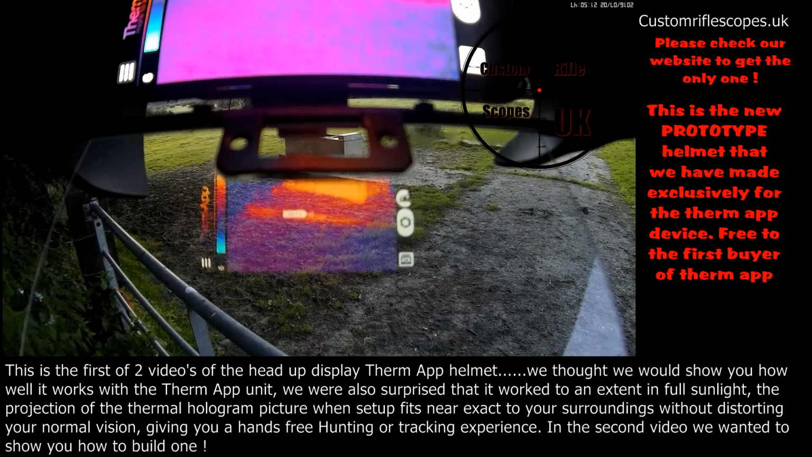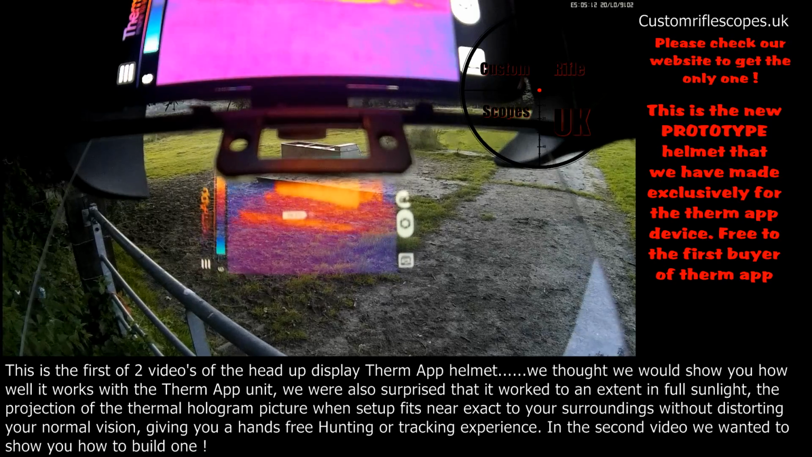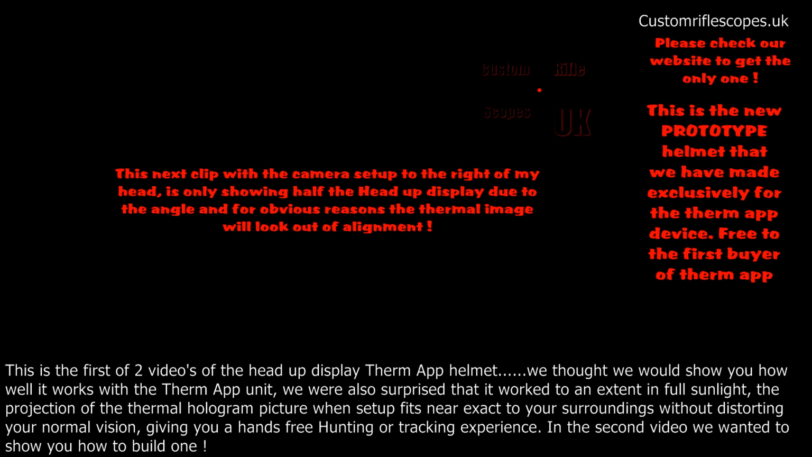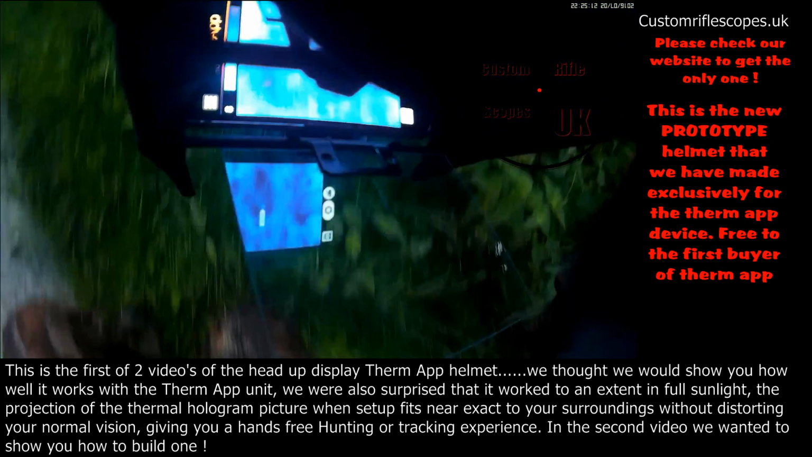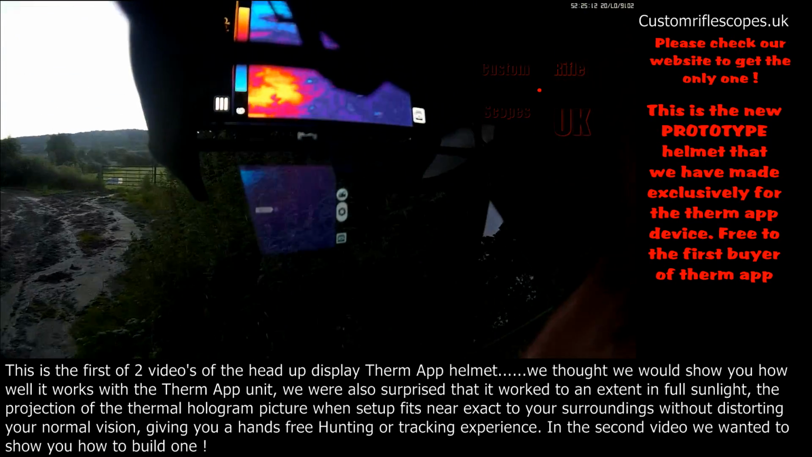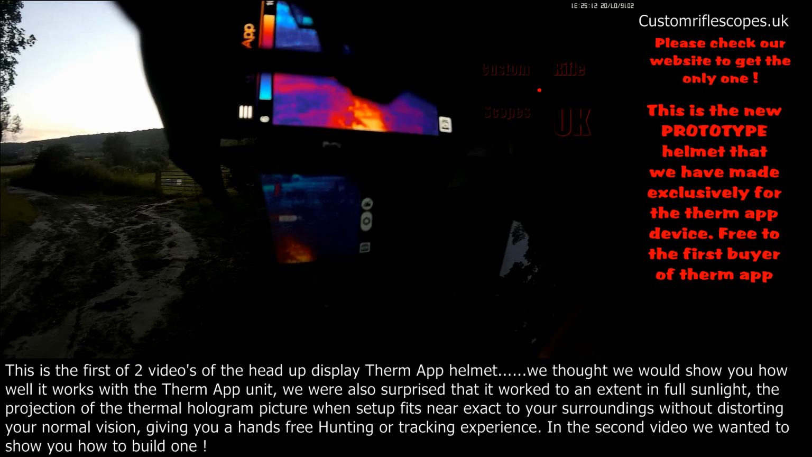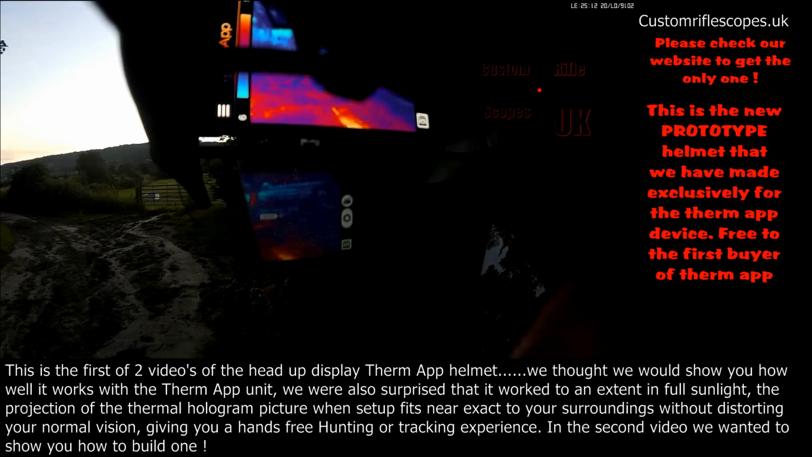It's not a problem, and it works quite well. I'm quite pleased with it. Now I'm going to wear it, and I'm going to have the camera at the side so you can see me wearing it. Now I'm wearing the helmet, and I'm hoping you can see exactly what I can see.